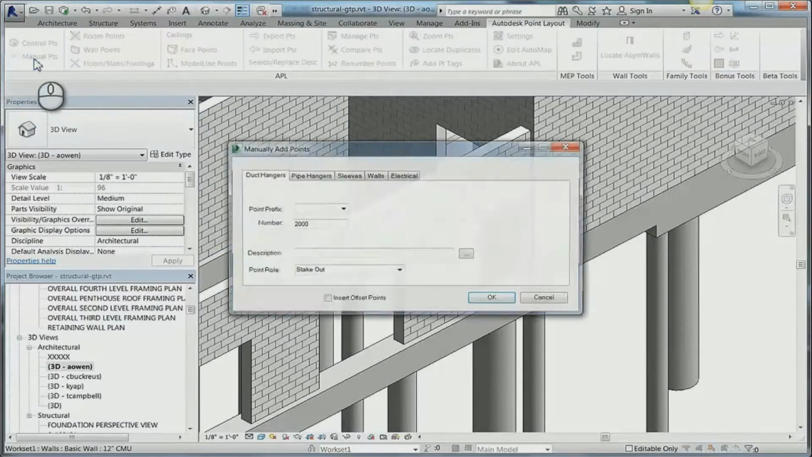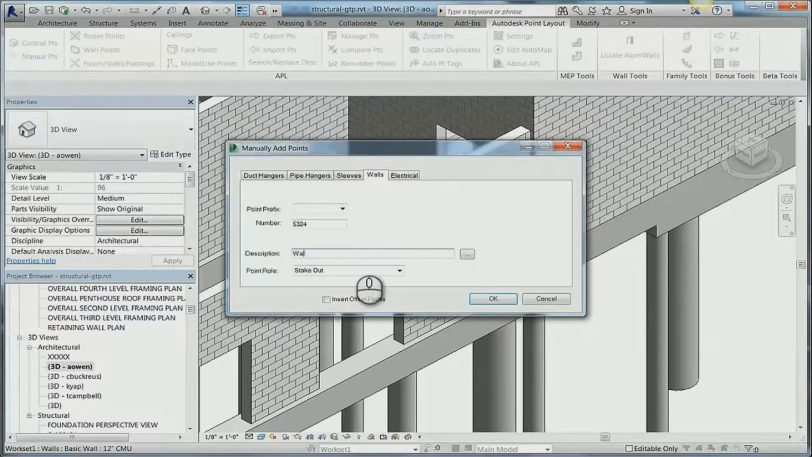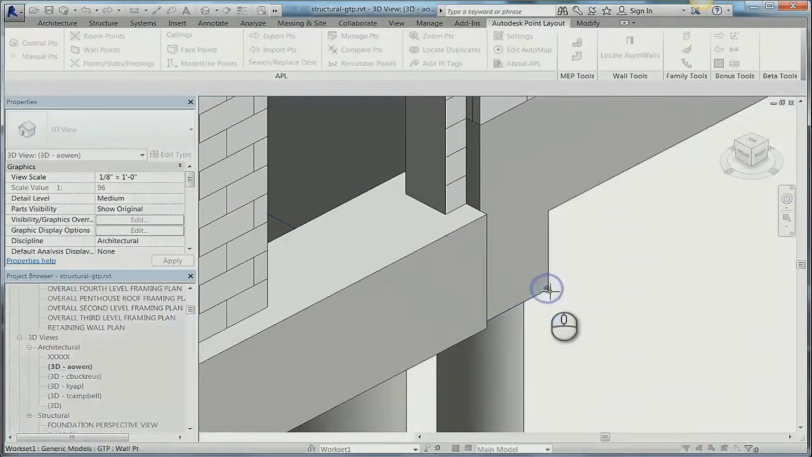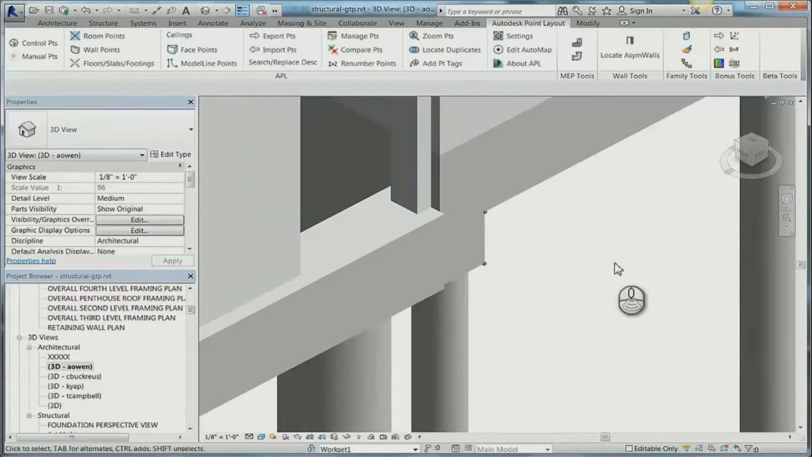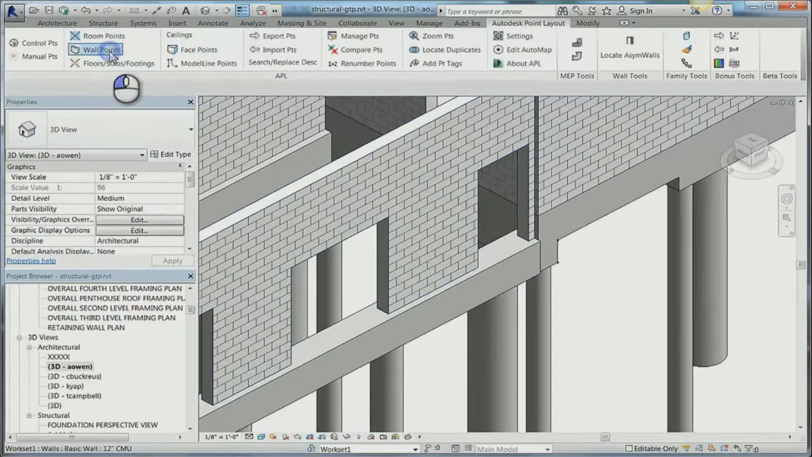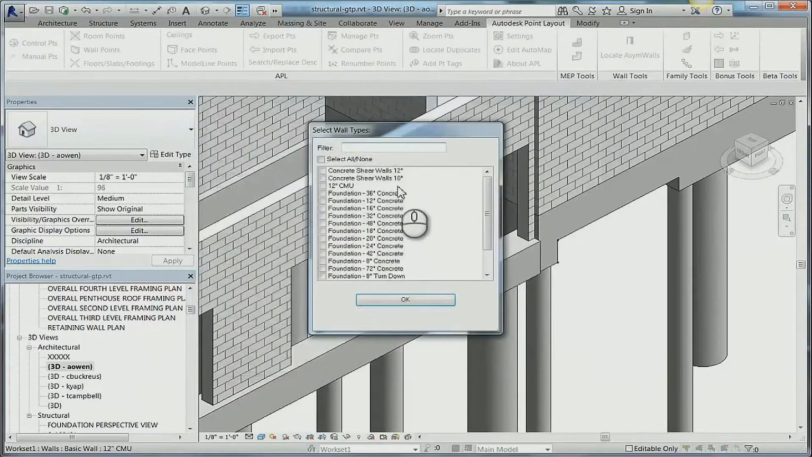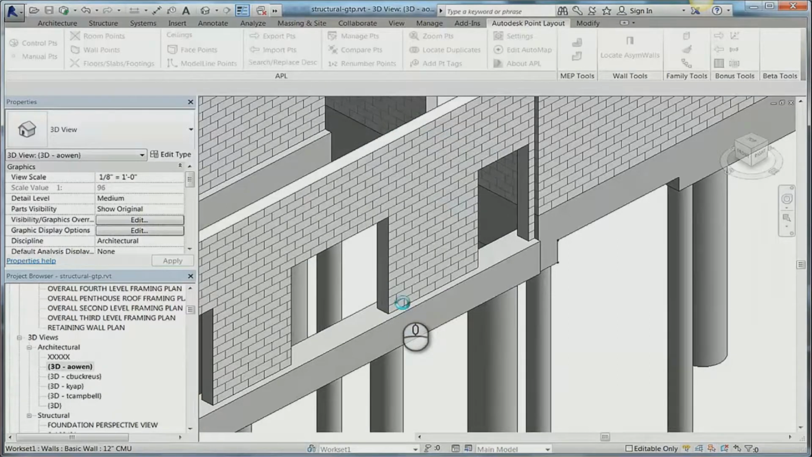Alright, so now that we have our control, let's go ahead and start adding points to our model elements. In this case here, we'll use the manual point capabilities to go ahead and add some wall points. We can select either a work plane or an element, and simply doing that, now we have points added where we're clicking. There's also automated tools, and this is the real power behind it, where we're going to go through, set up numbering, set up descriptions, and it's going to automatically place these points for us based on a filter, in this case going through and looking at all the different family types.